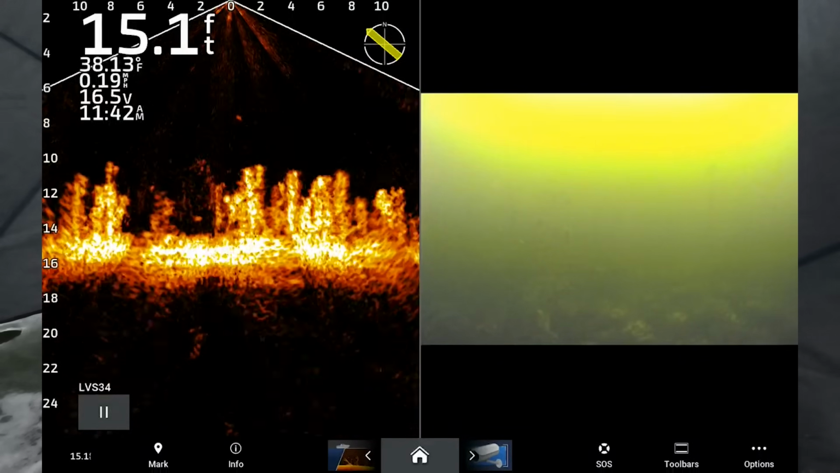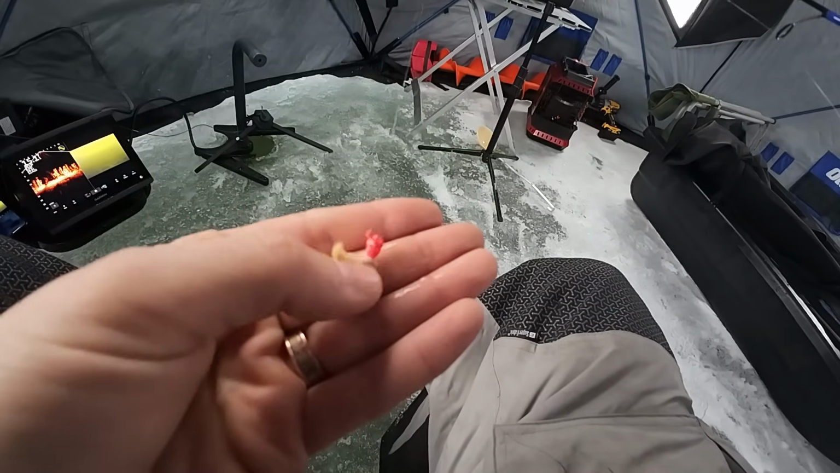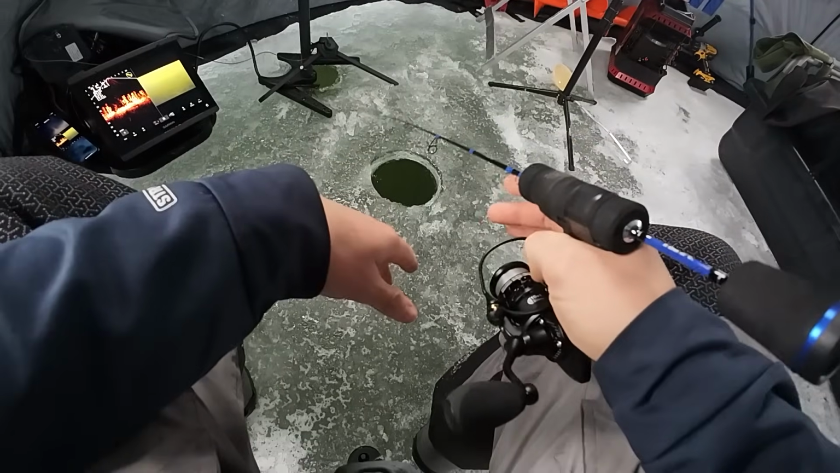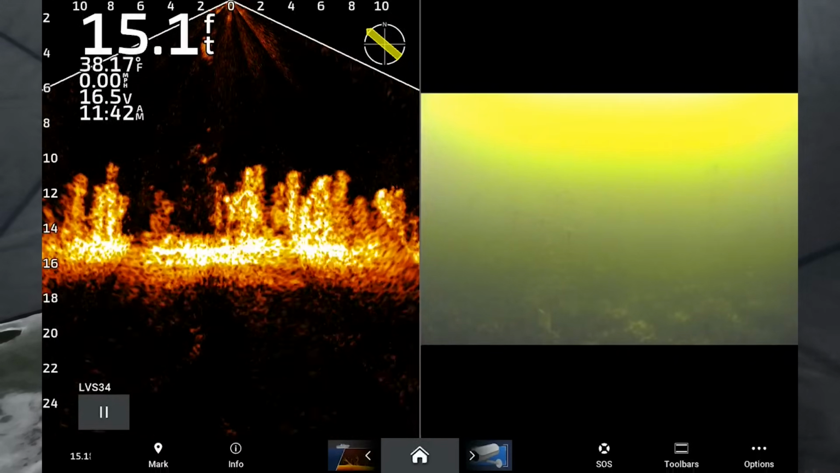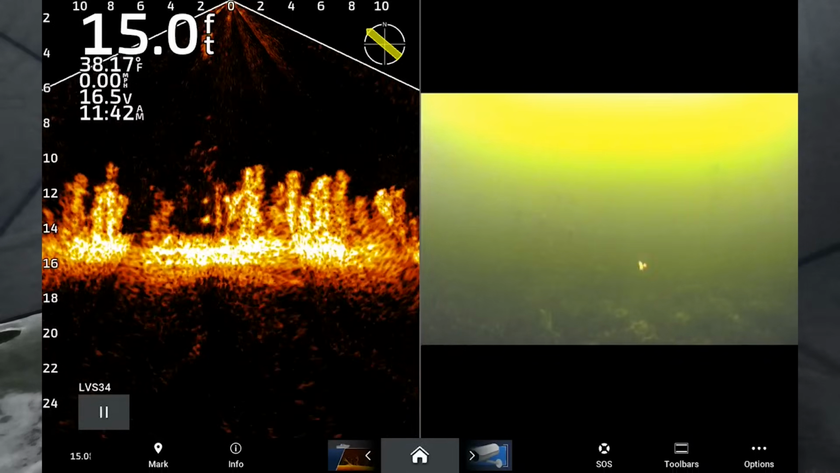And today all I'm using is just a little Acme high density tungsten jig and just some waxworms. Get her back down there. See if we can't pull another. It looks like, oh, I was going to say, it looks like there's a fish next to that weed, but I forgot that that is our camera. Right there. So let's see if we can bring that fish back in.